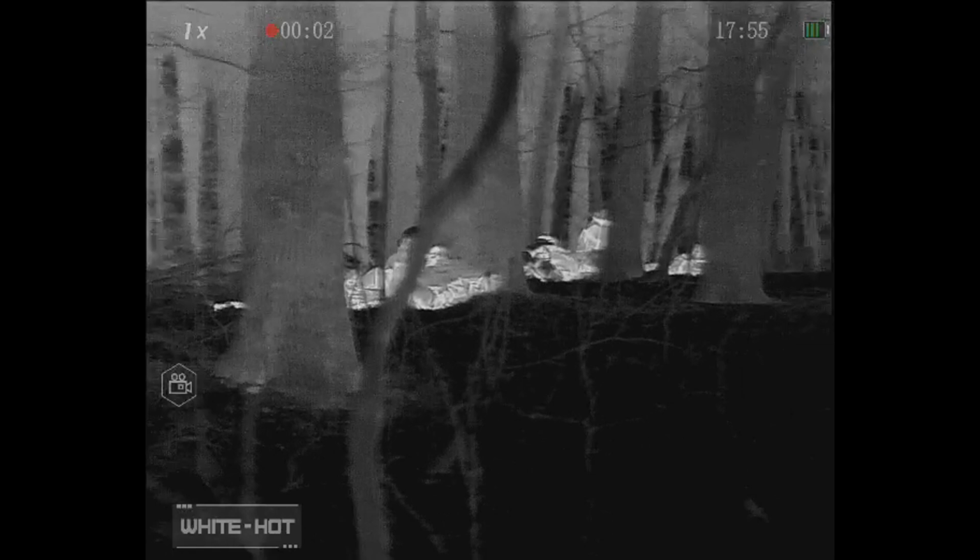You can see they're not far off that trail. They are maybe 10 meters off the trail, then they begin at every good position I could get them in, oriented just wide enough so they weren't just shooting right on top of each other.